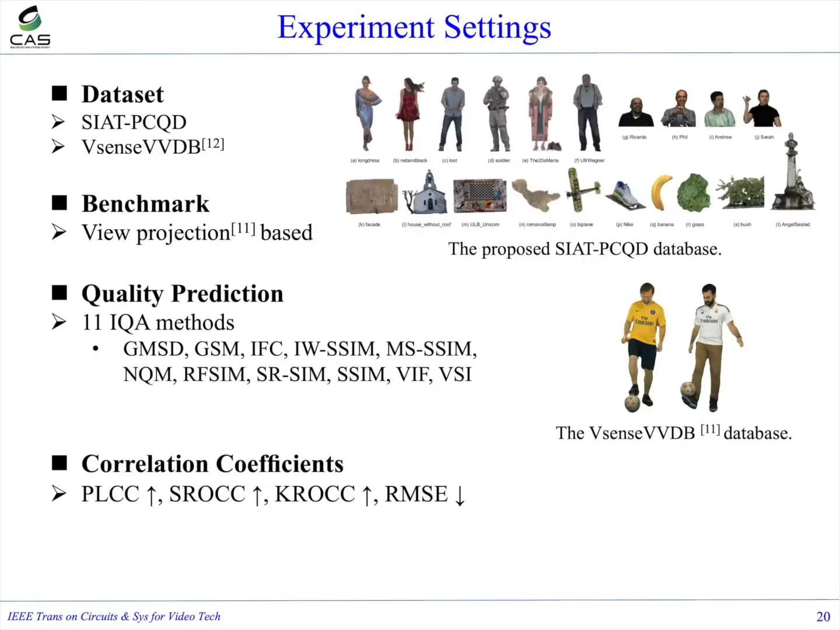In the experiment for the 2 proposed models, we tested the proposed database and another database, vSense. The benchmark is the traditional view projection-based methods, and in quality prediction, we utilized 11 IQA methods to compute the quality of projected images.